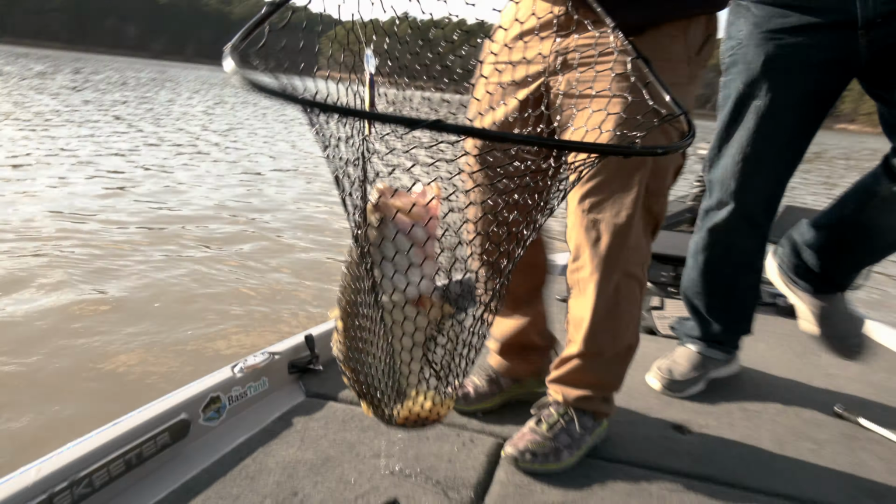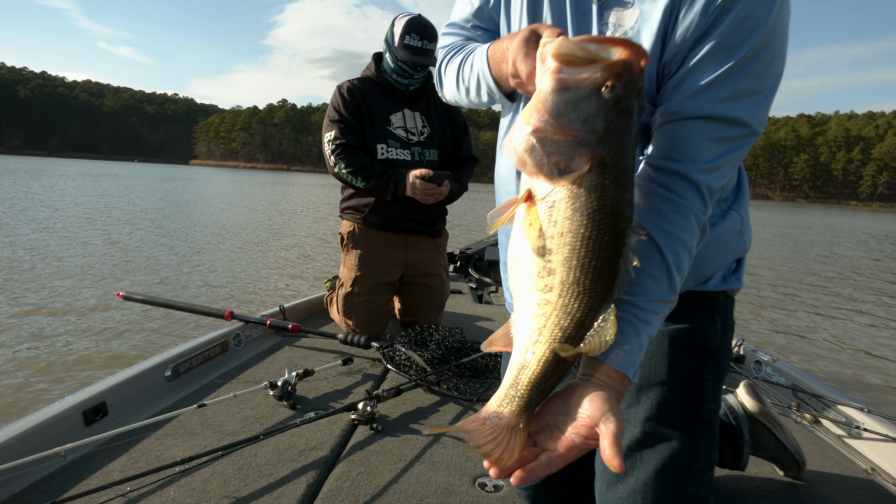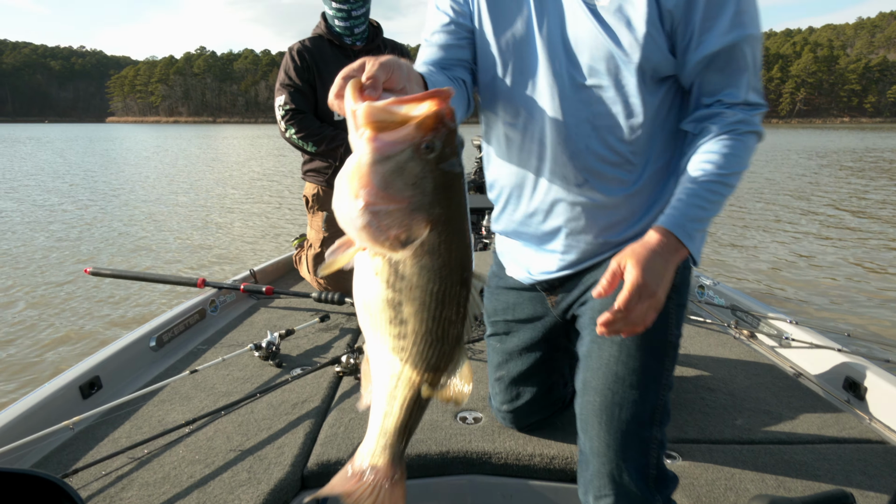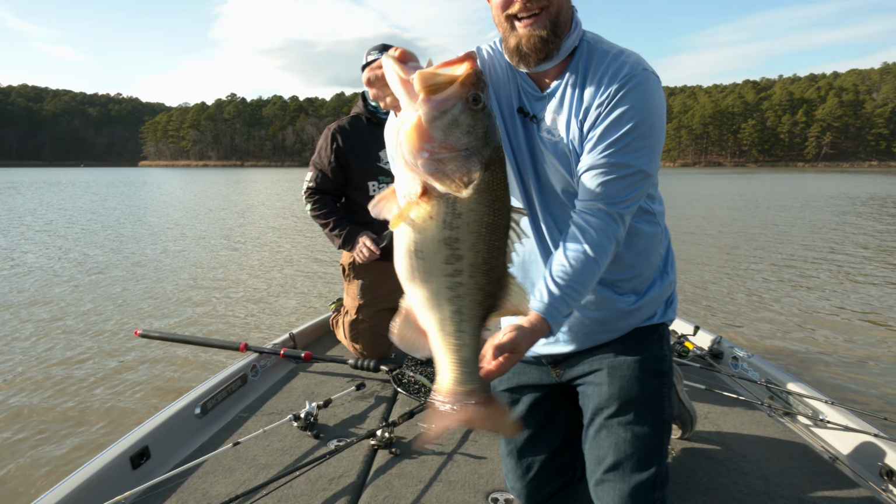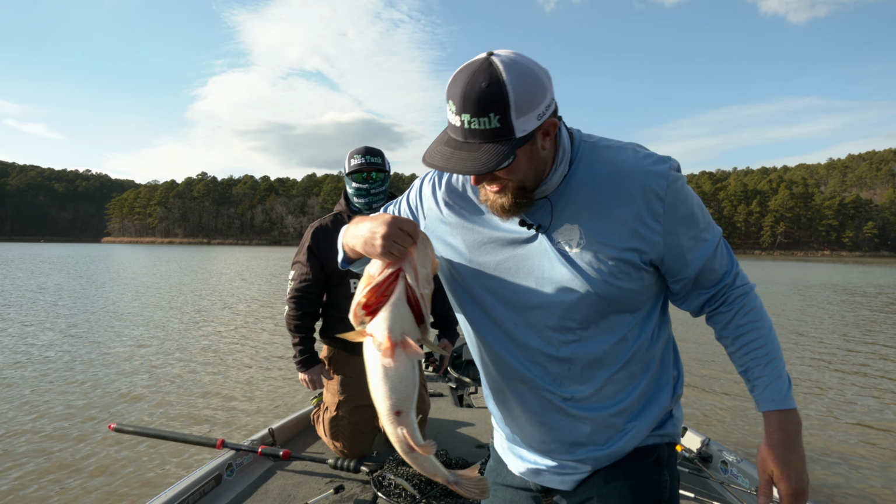He came off. We got a 10. We got a 10. Look at the length on that sucker. Wintertime giant bass. LiveScoping.